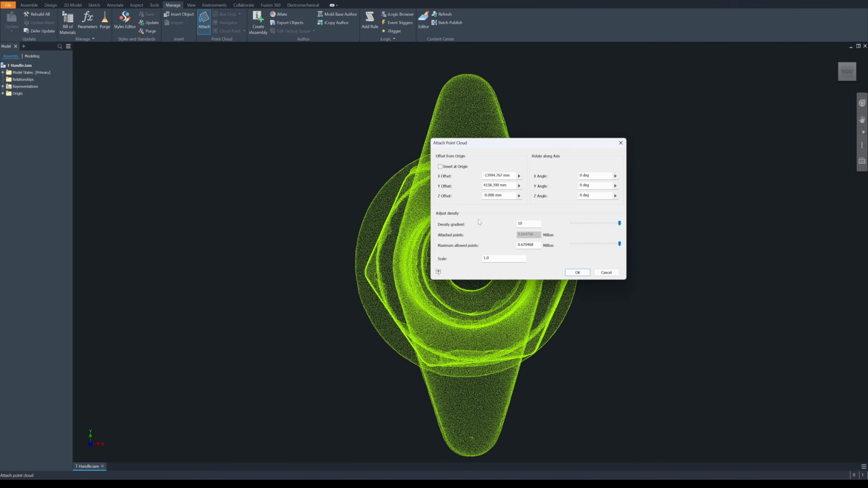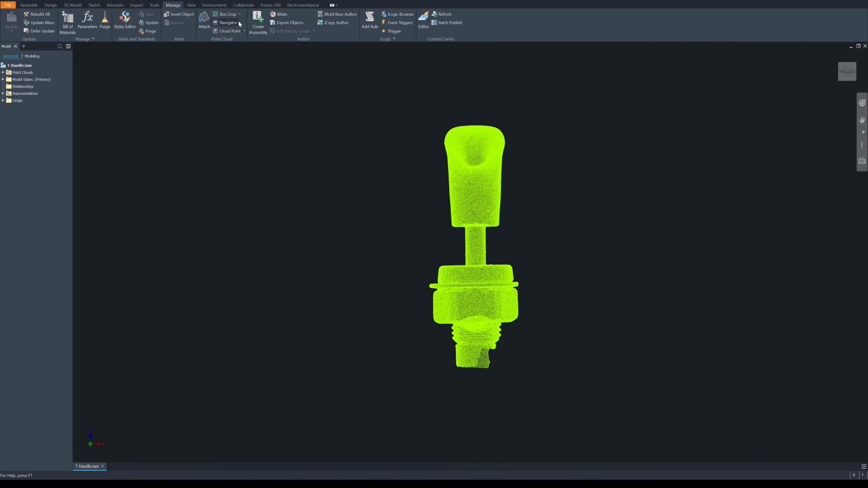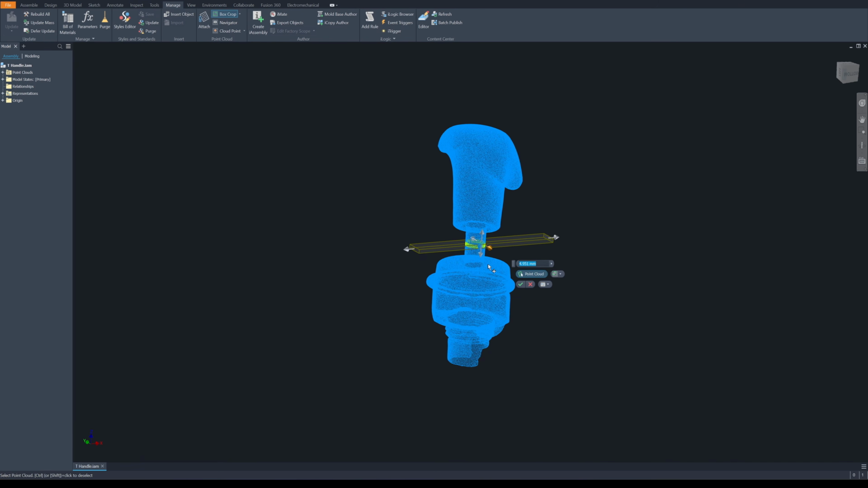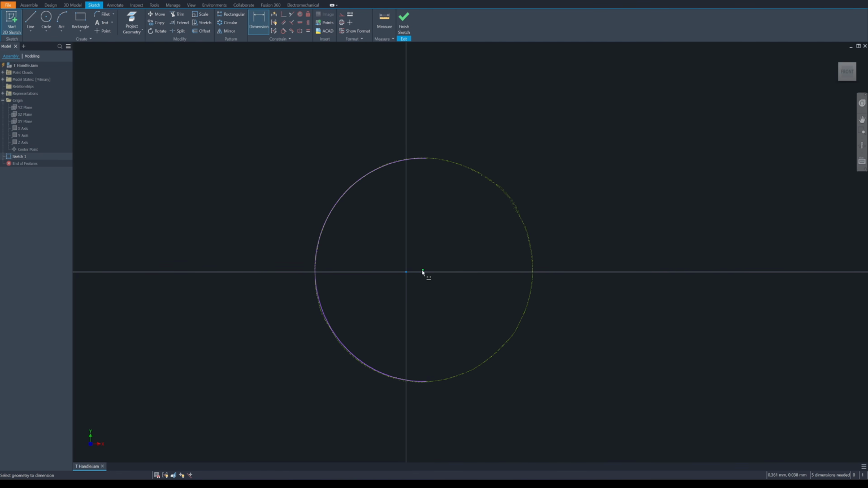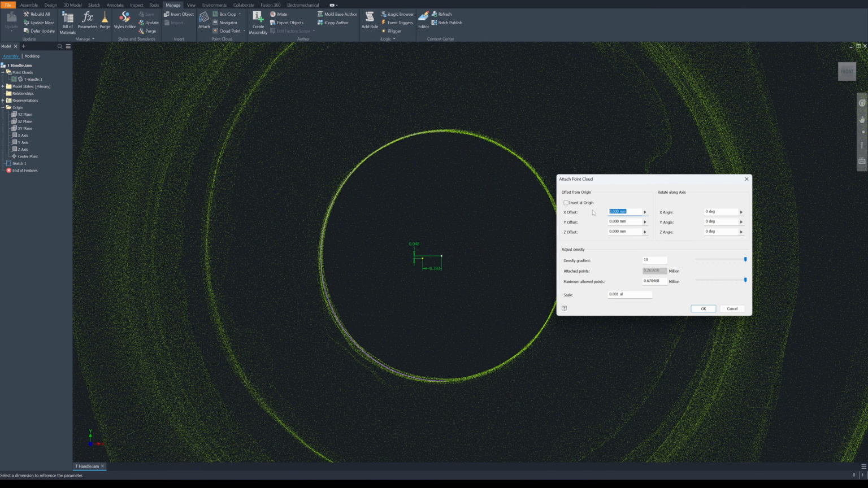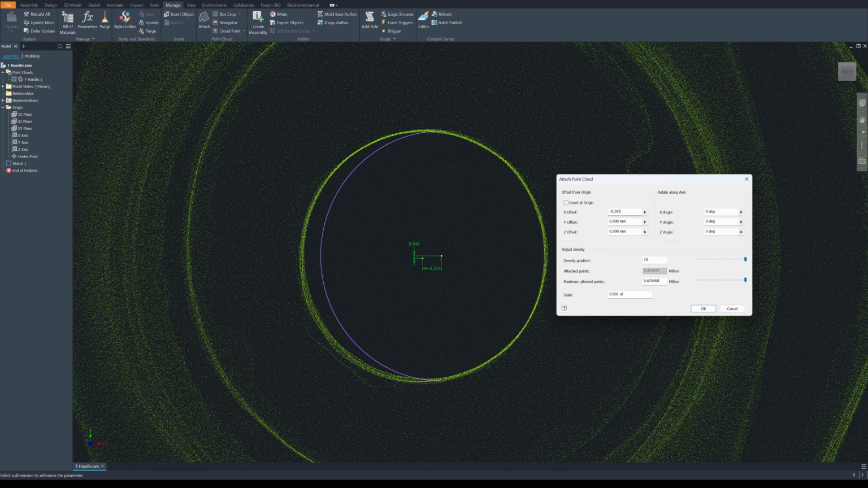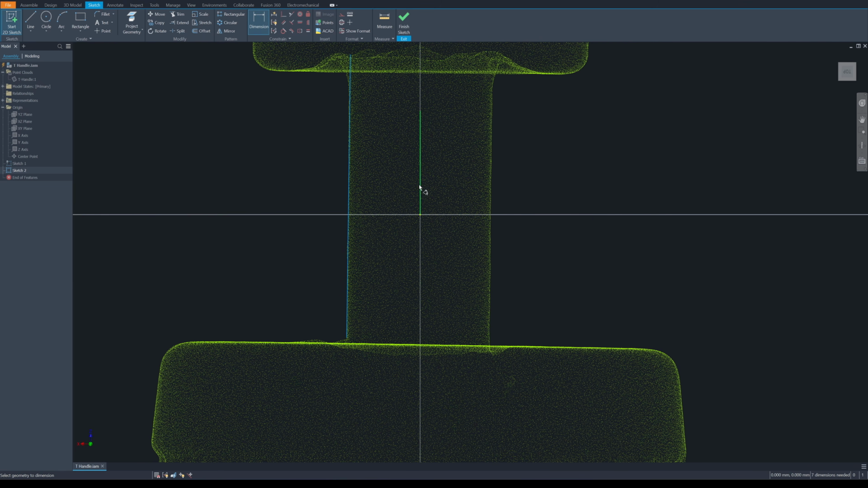When you start reverse engineering, the alignment of the point cloud is the top priority. I will crop a thin cross section of the cylinder and use a 3-point arc to identify its center. I will adjust the point cloud offset in the X and Y planes so I can mirror the geometry with micron level precision.